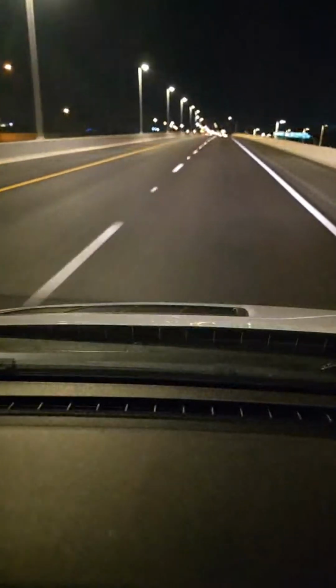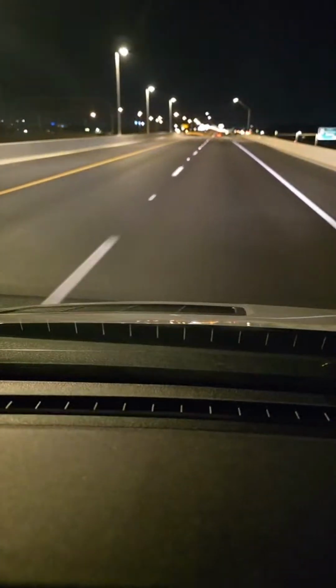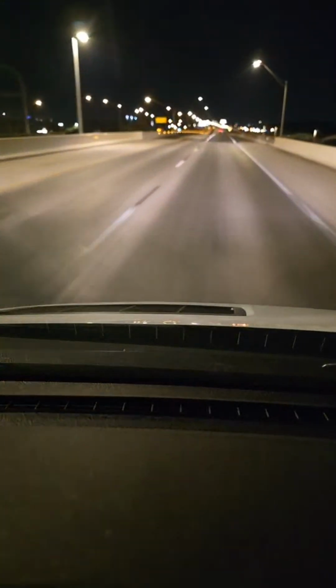I mean, put it this way, if the van would be big enough for the king size, I would definitely put it in there.